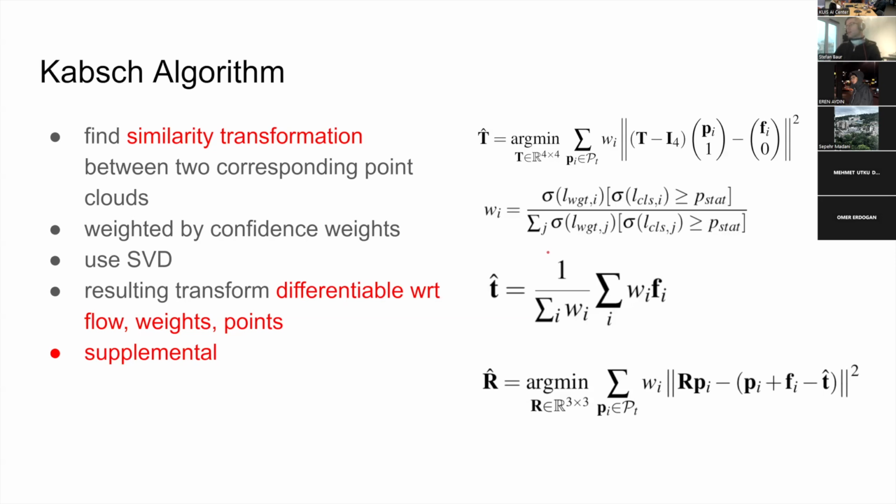And so what you get out of it is a translation, which is of course very simple to compute. And you also get this rotation, which is done via the singular value decomposition. In the end, you have a full rigid body transform, which you can differentiate, where you can differentiate the flow, the weights, and the points. So you can differentiate the loss with respect to all of these inputs, which is of course a very nice property. So that's how we get, yeah.